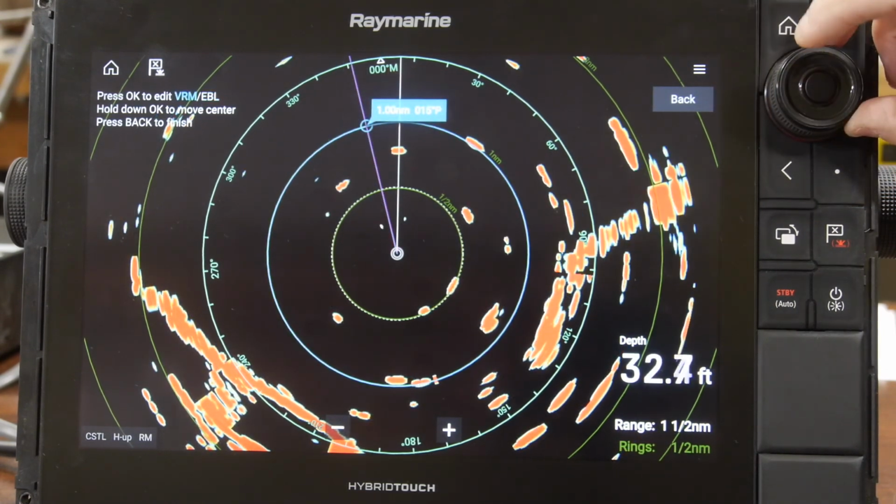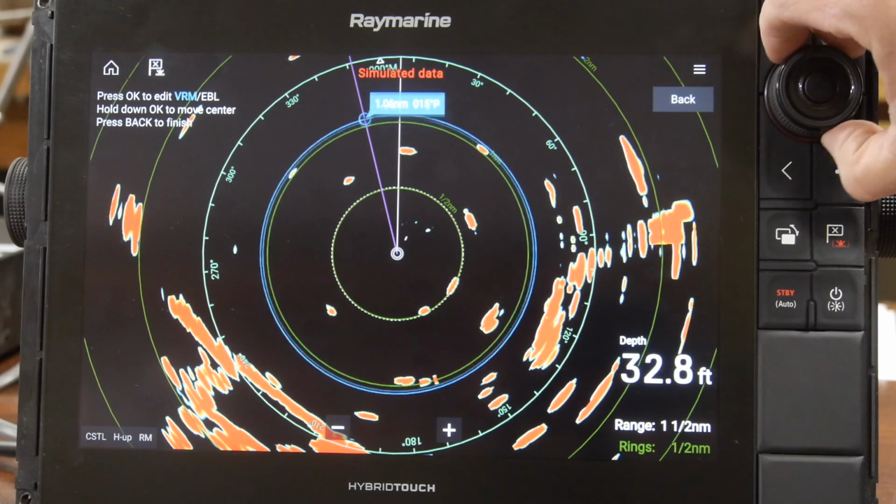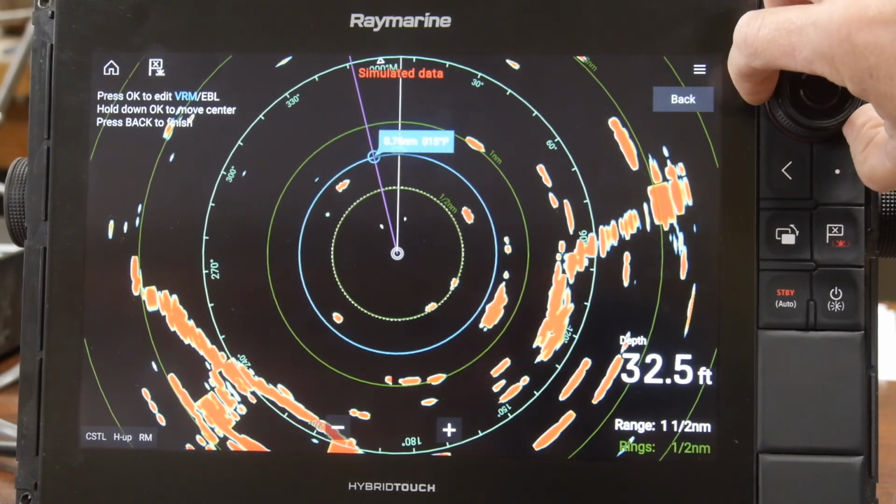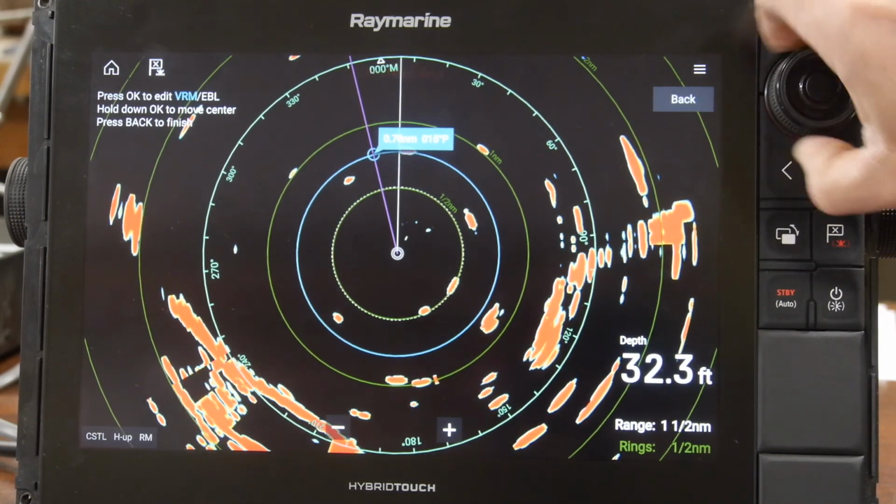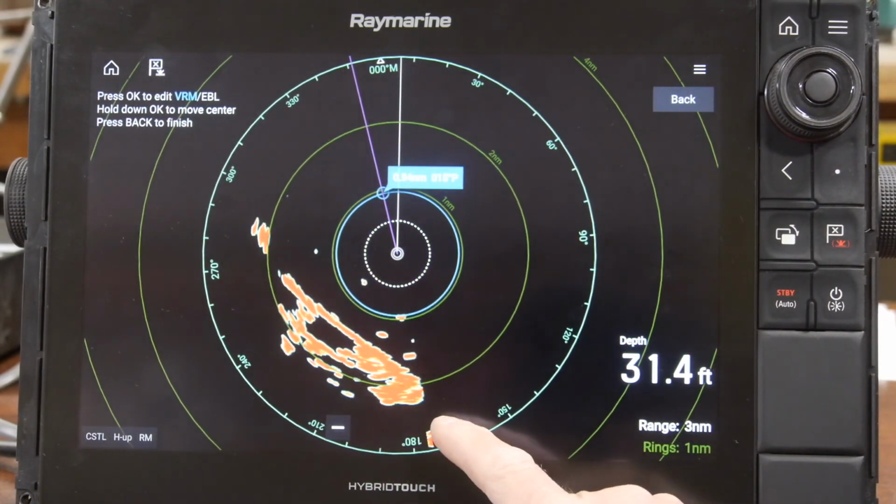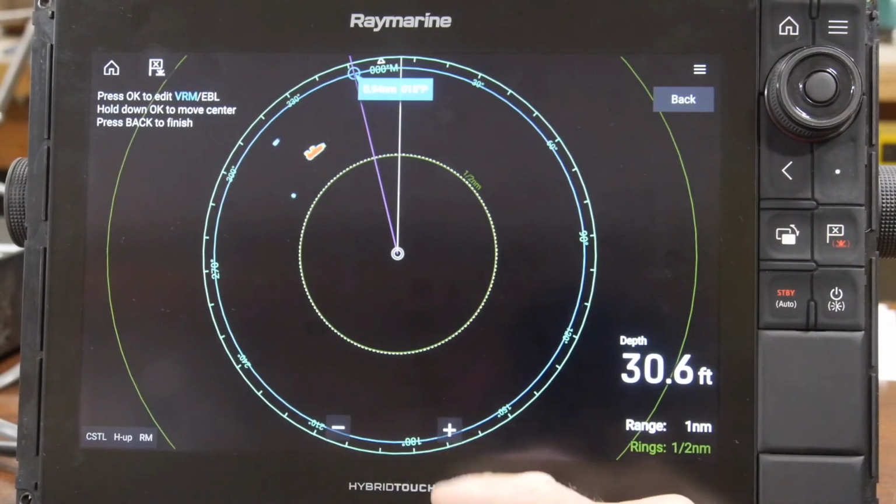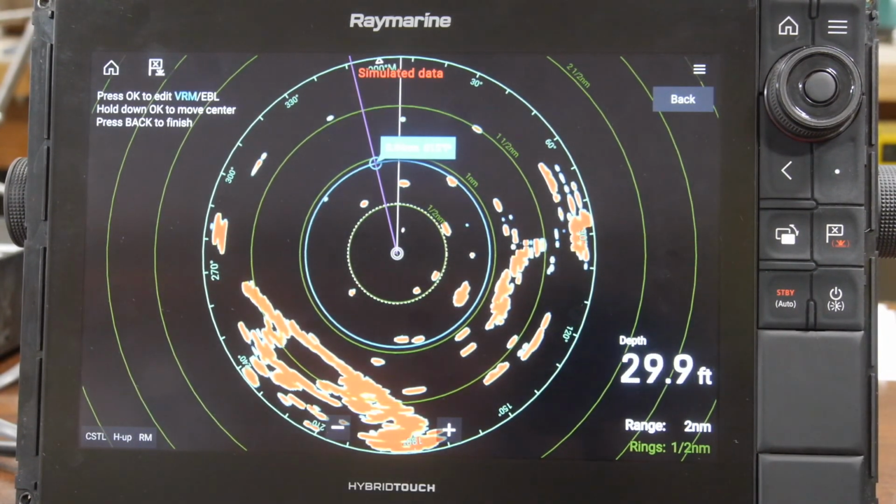And by pressing the center button on the rotary dial, we can actually toggle between the electronic bearing line and the variable range marker. So we'll leave it like that, and we'll use the plus and minus icons on the bottom of the screen to range in and range out. And we're just going to leave it like that.